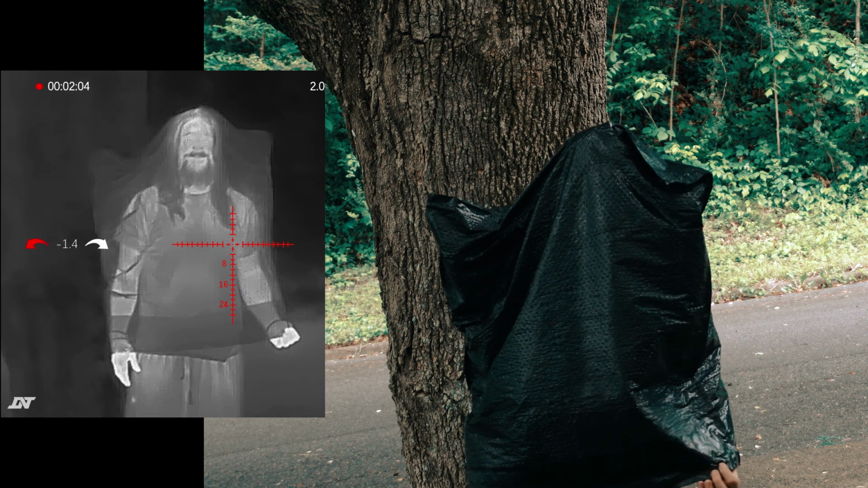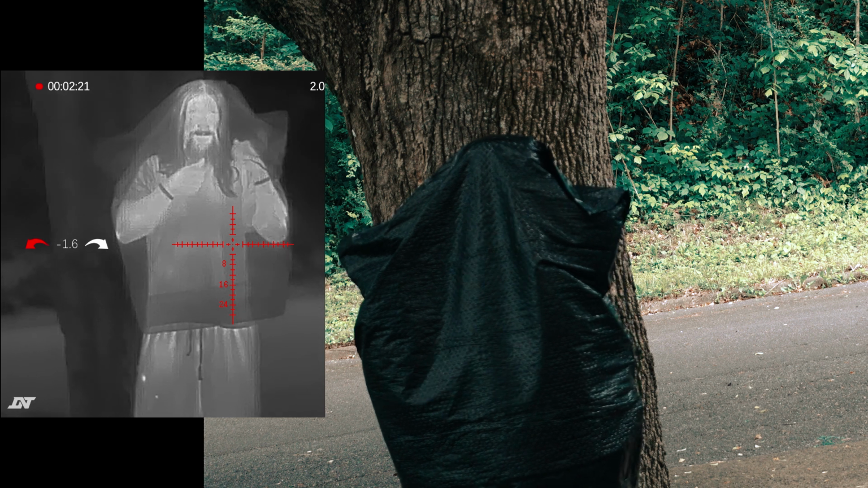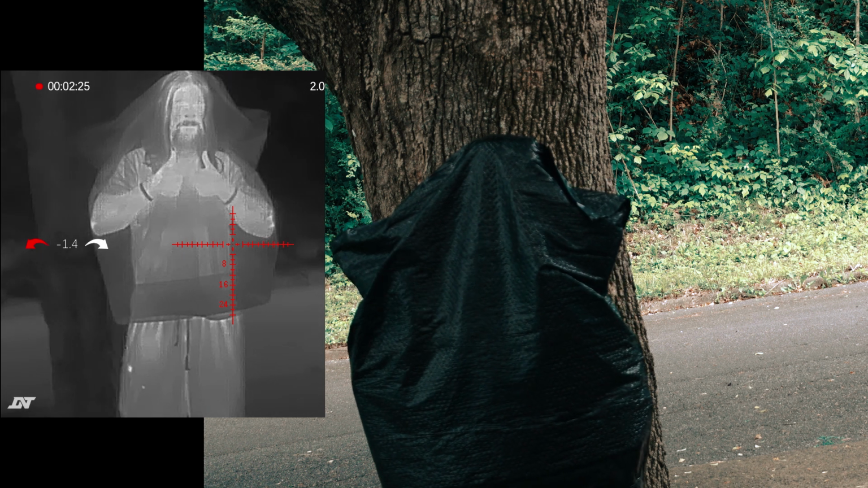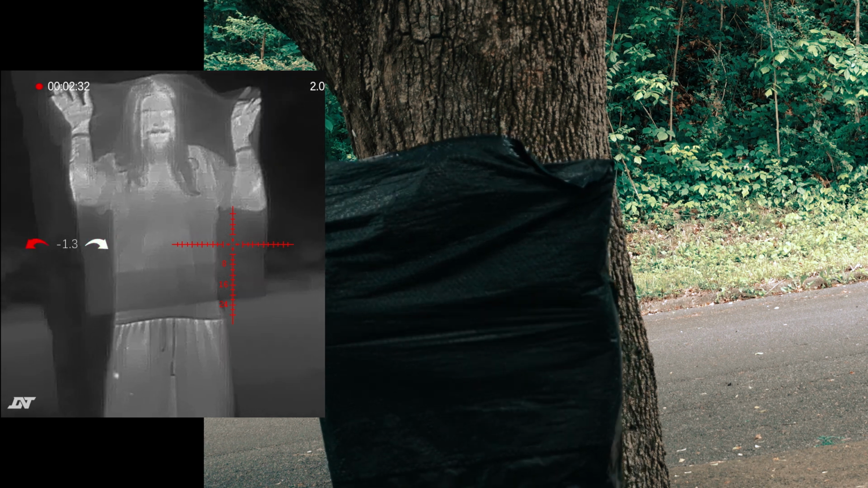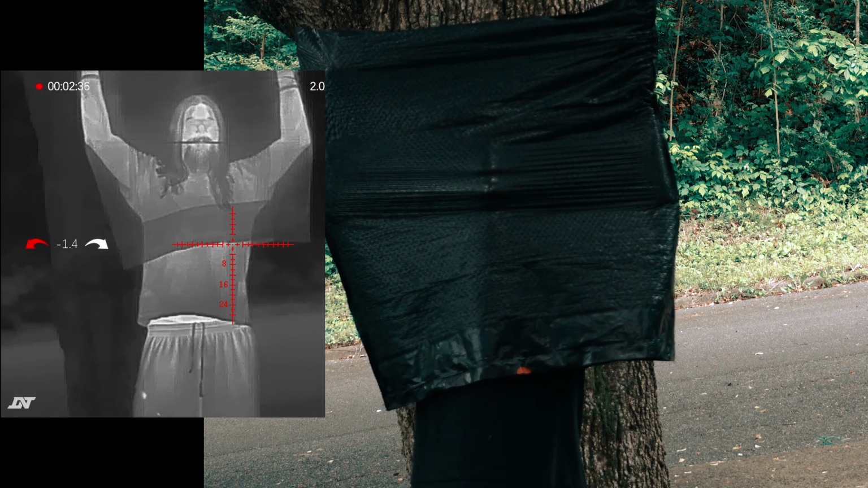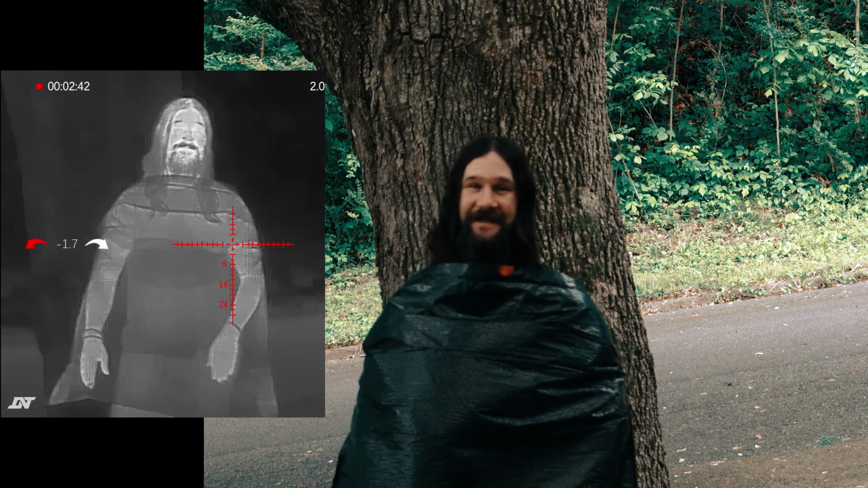I know. Hang on, I'll tell you. You're holding one thumb, two fingers now. Yeah. Your left hand isn't holding anything. Now you've got two thumbs up. Yeah. That's crazy. What in the world? Yeah, you see right through it. That is crazy.